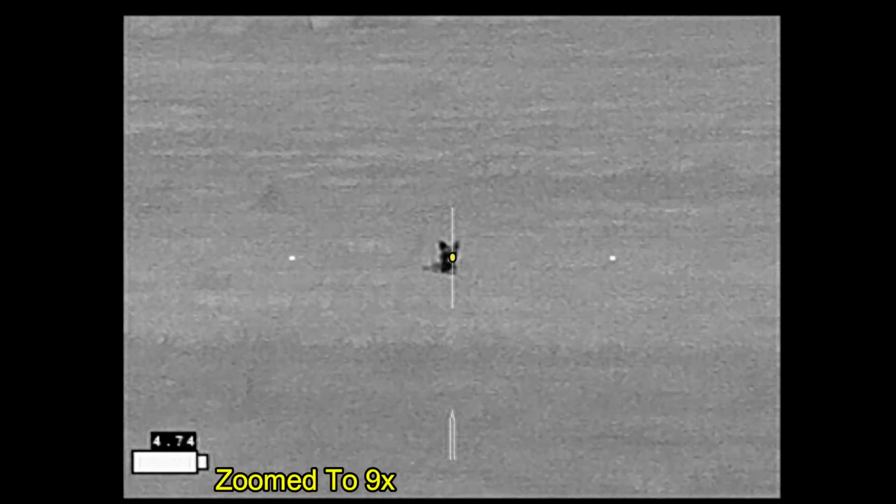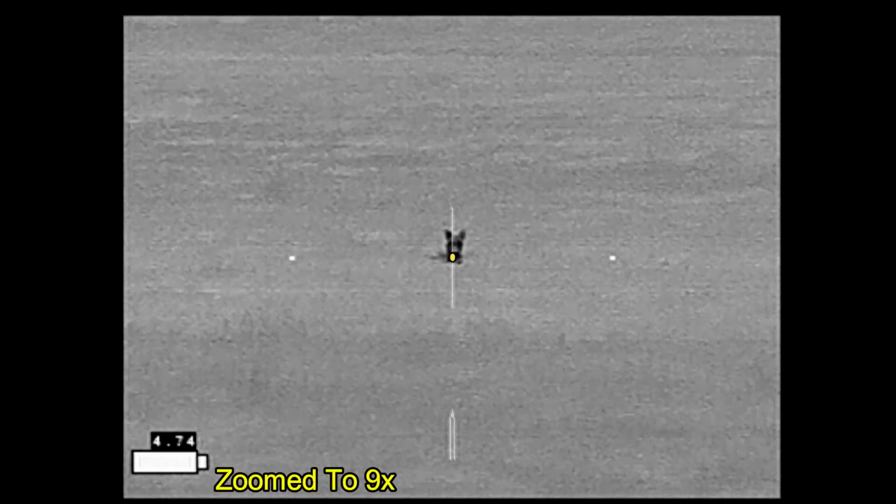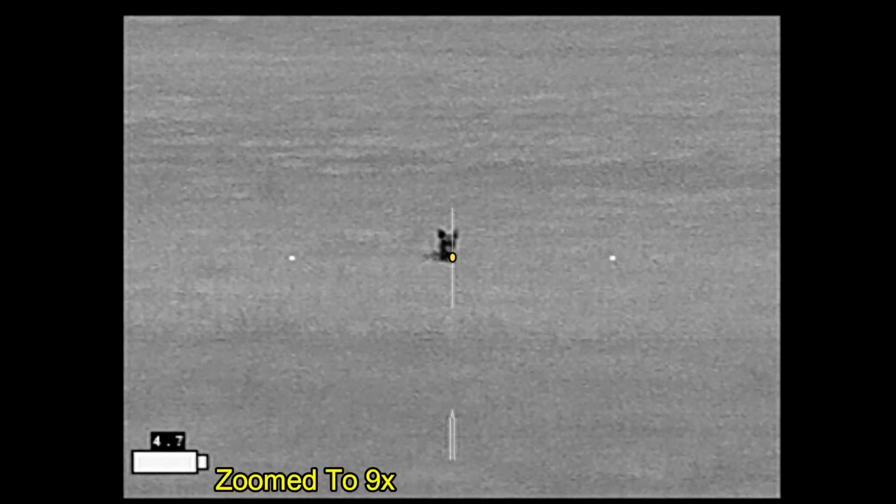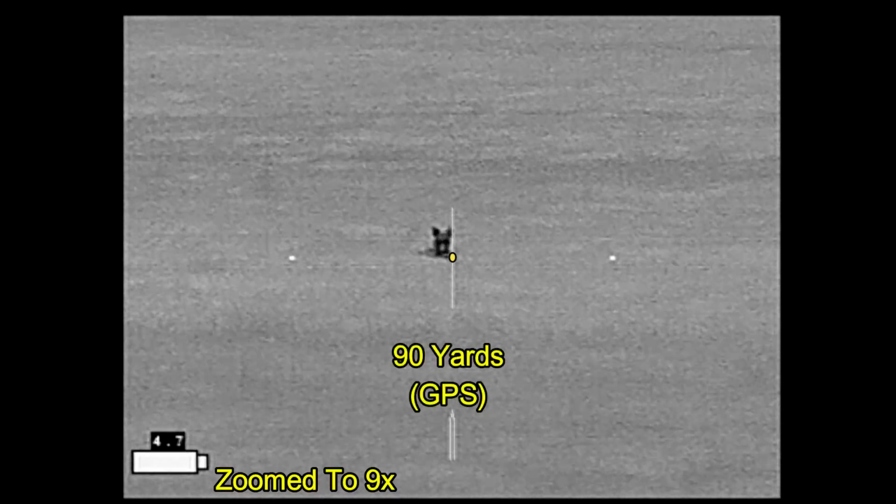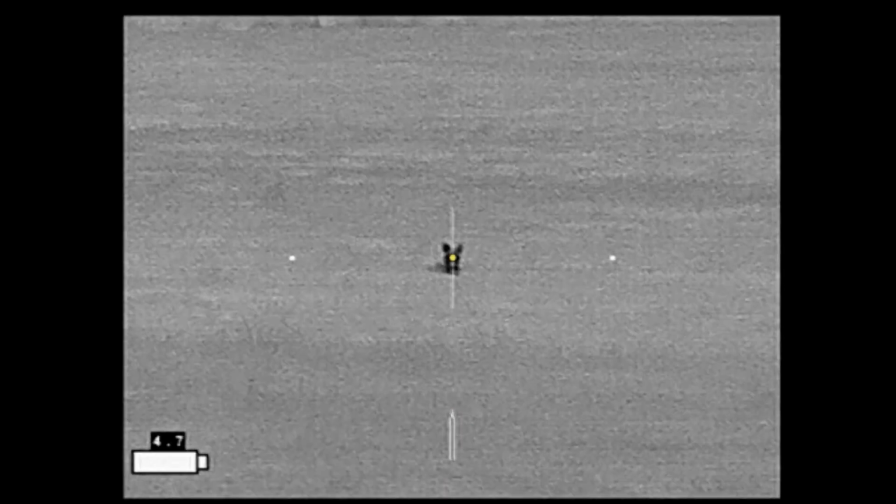Since I cannot get the coyote to stand up, it's going to have to be a headshot. And unfortunately, this is where things went wrong. Somewhere during the course of trying to take the shot, the video ended up freezing up at about the point that I was aiming right here. And so that's the shot that I ended up taking.